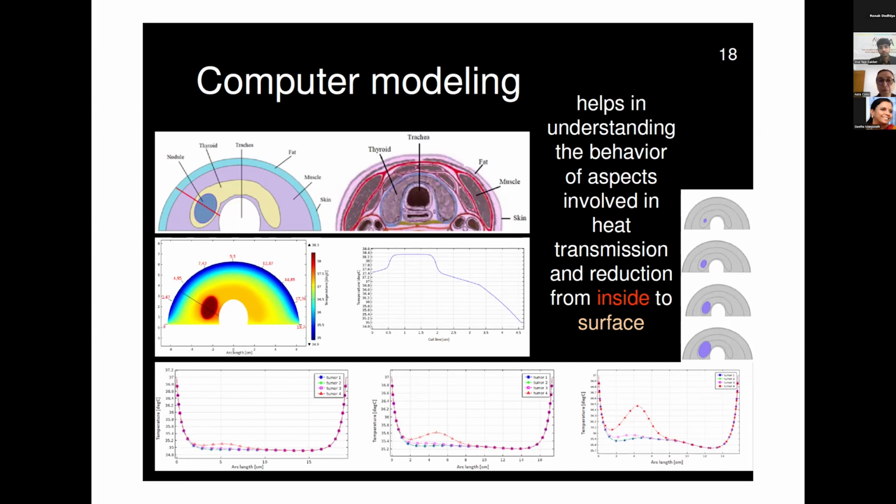There is some refrigeration, that is the cooling of inspiration and expiration produced by the trachea, and there is the change of temperature of the skin and the environment of the room. But the point where there is a great increase in heat in the region is related to the tumor, to the issue that you want to see if it is malignant or benign.